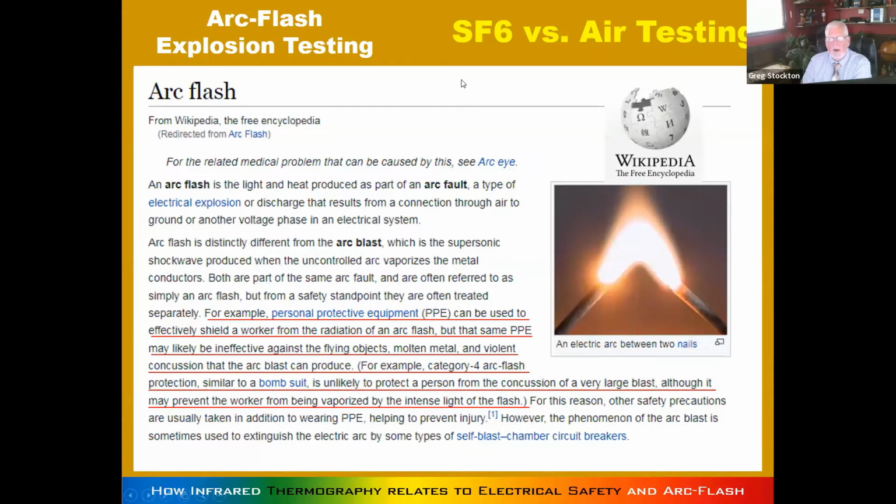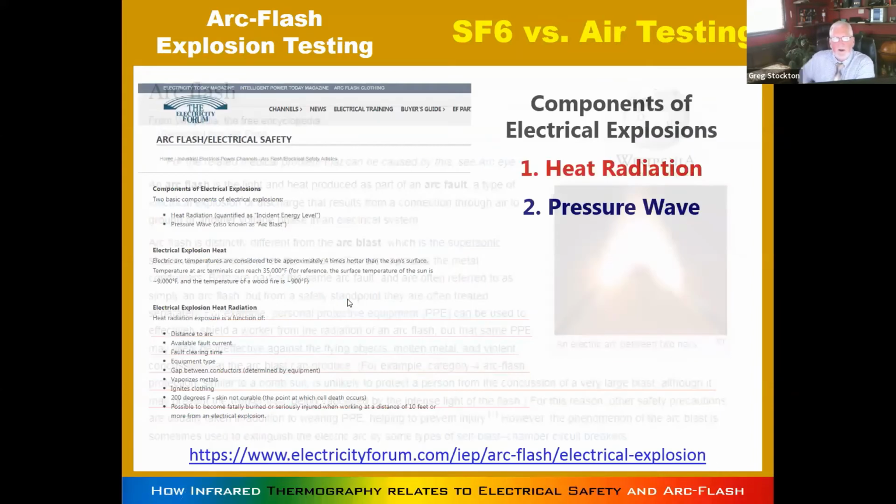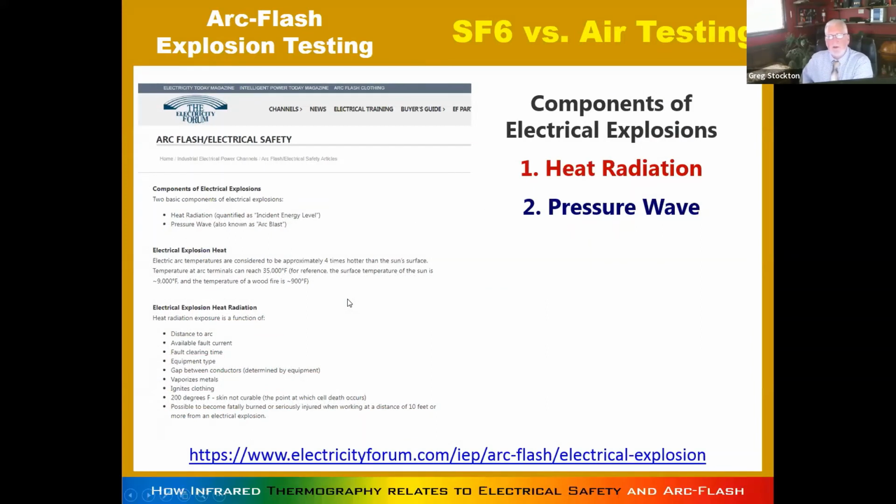I'll show you, but I looked it up on Wikipedia, and then I went to the true wonderful source of arc flash and electrical safety, the electricity forum, and it's just full of information. So you guys are in the right place here. I put a link down here.